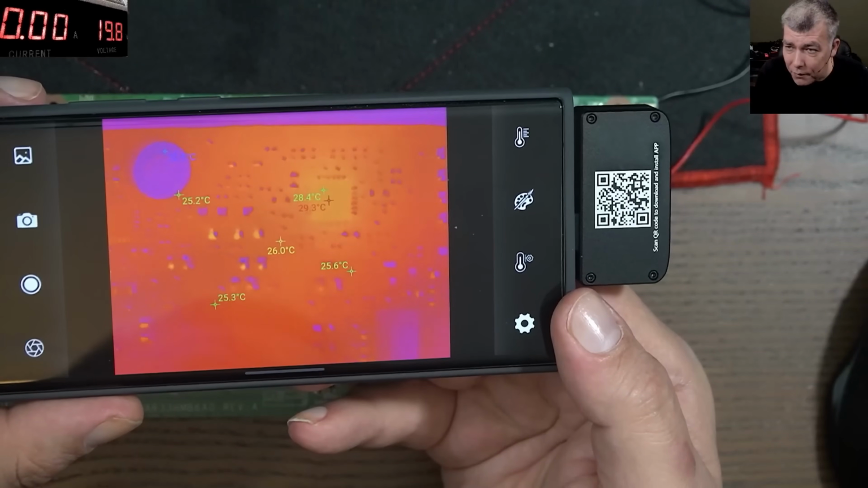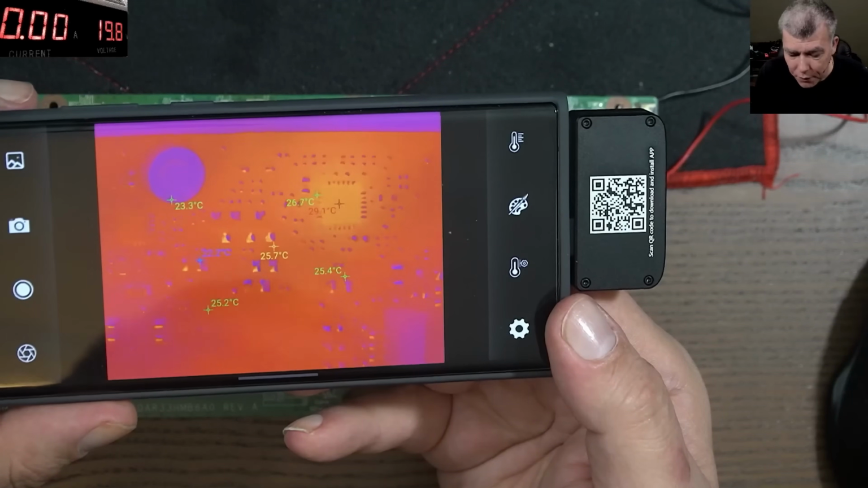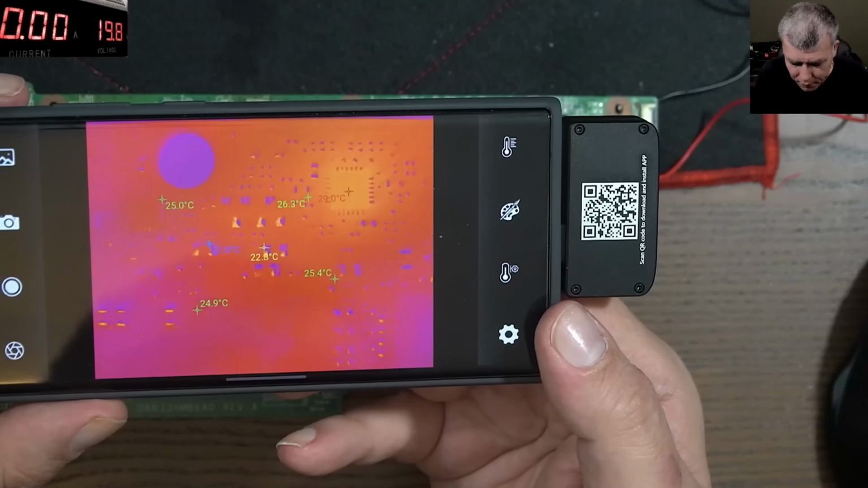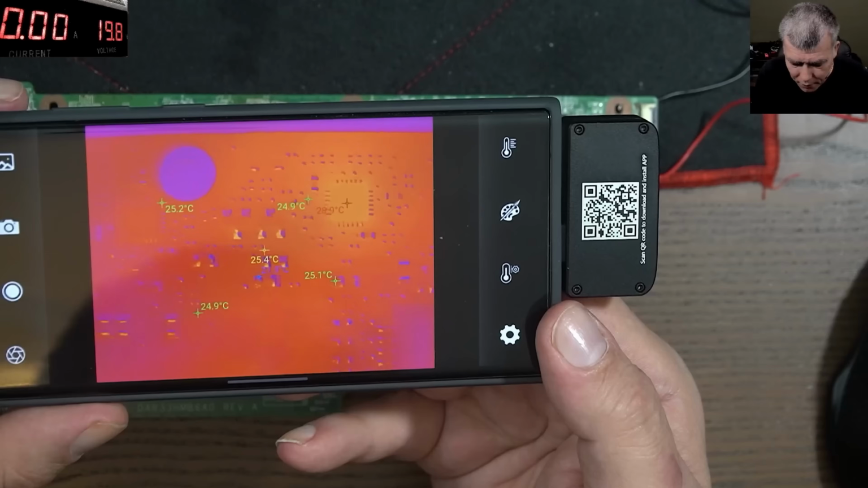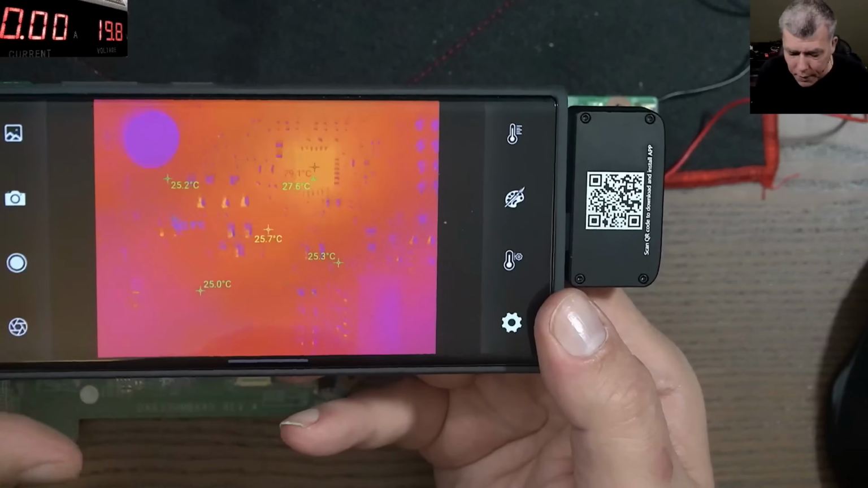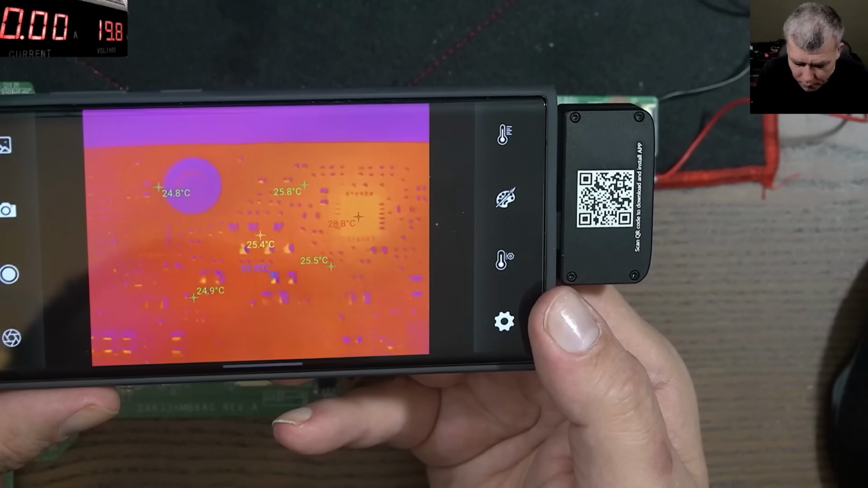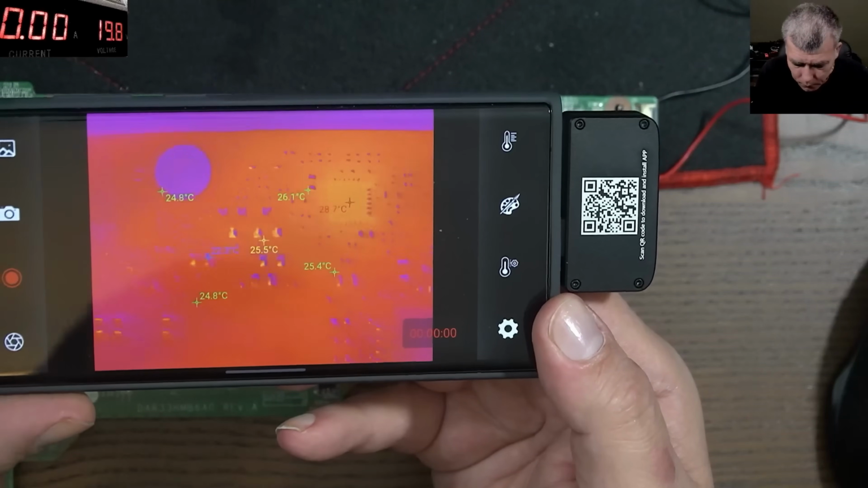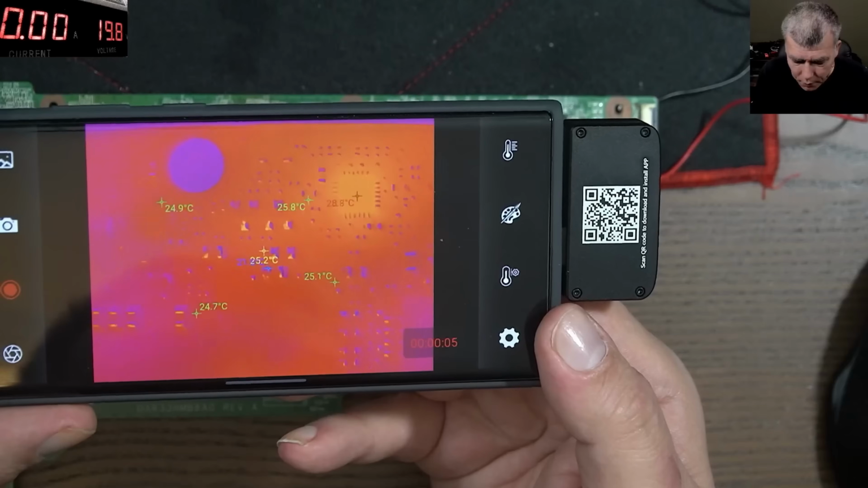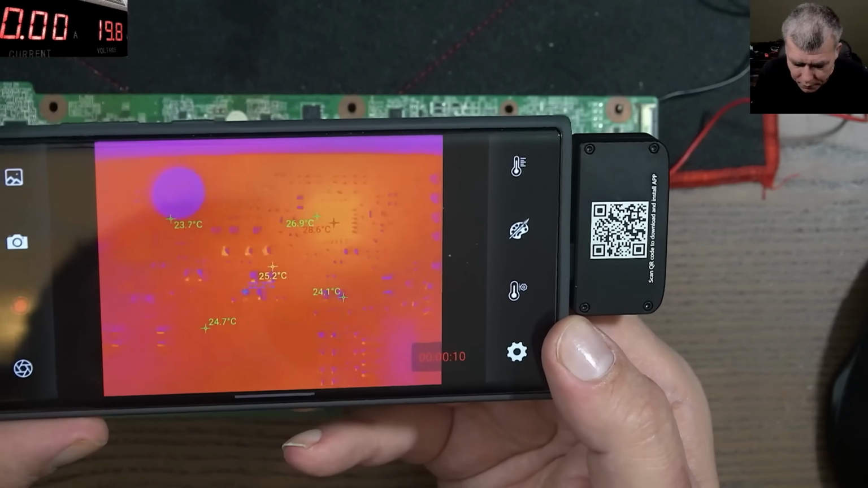I didn't see this kind of quality, video or picture, on YouTube from a different camera. It's amazing. I wish I had some kind of arm to keep the camera in place. And also I can record. Let's record and then try to put a picture over the video. It's pretty amazing.